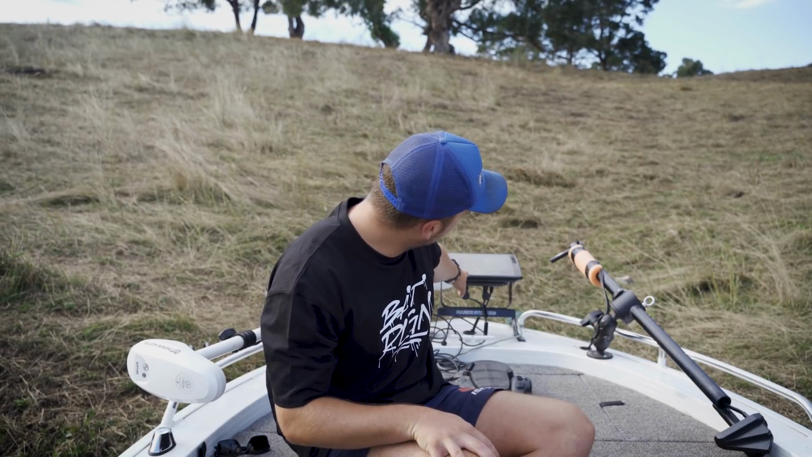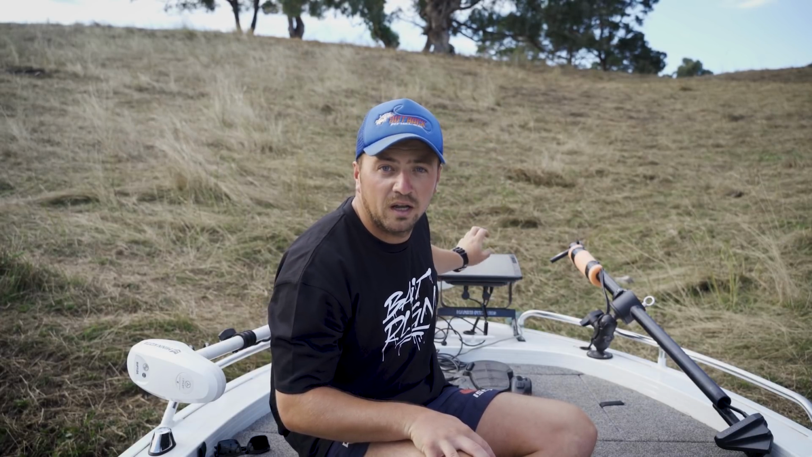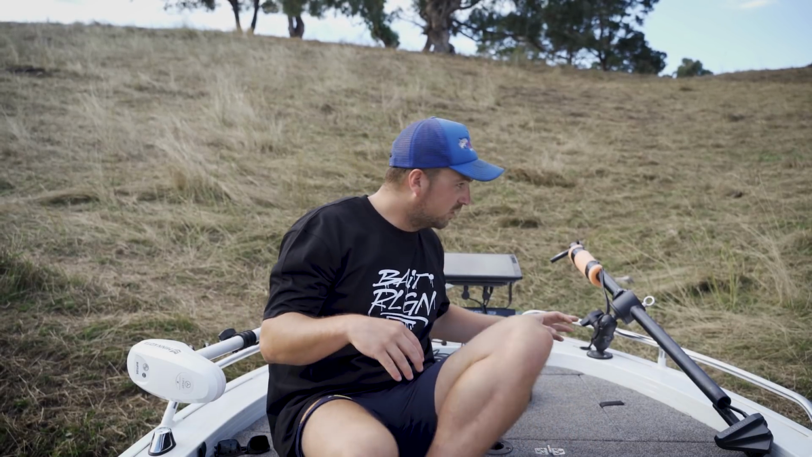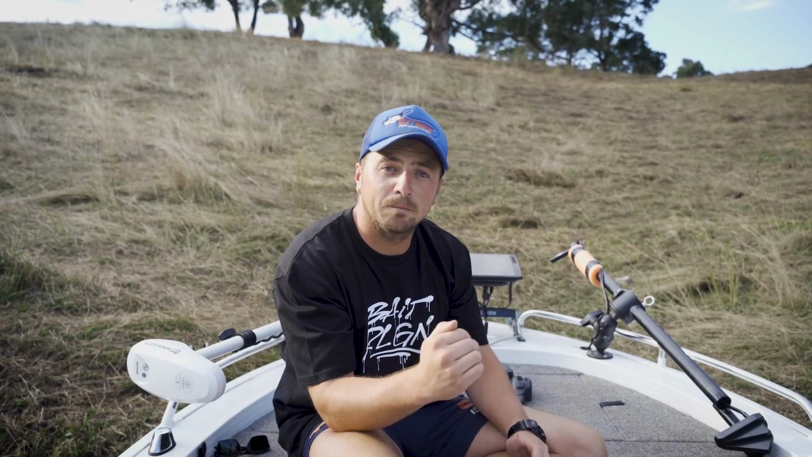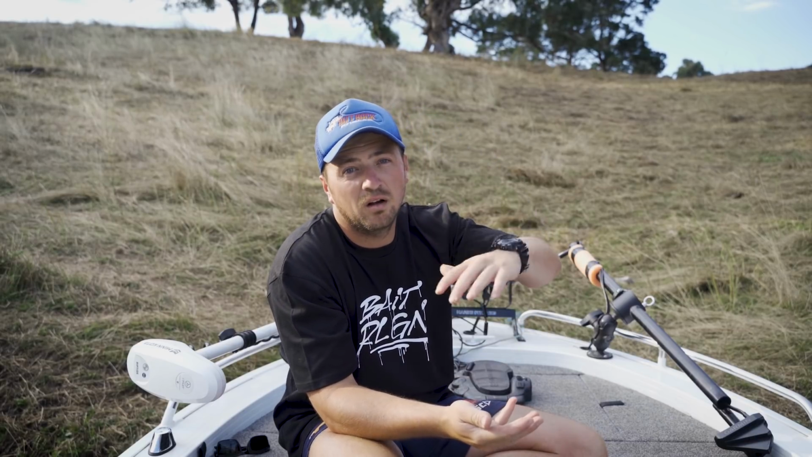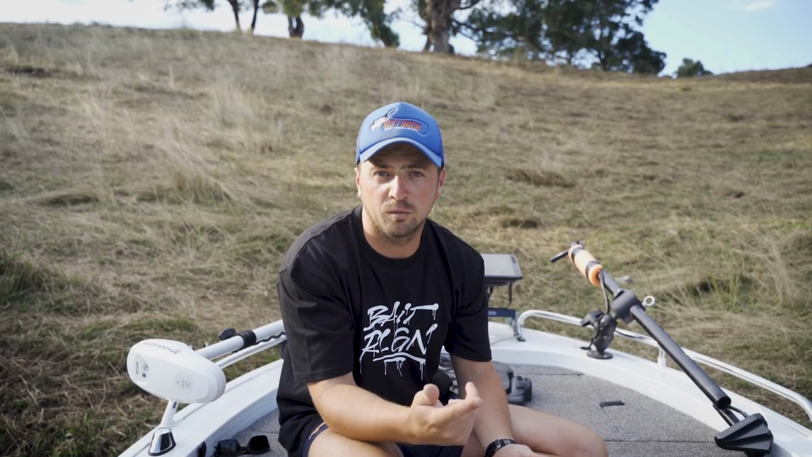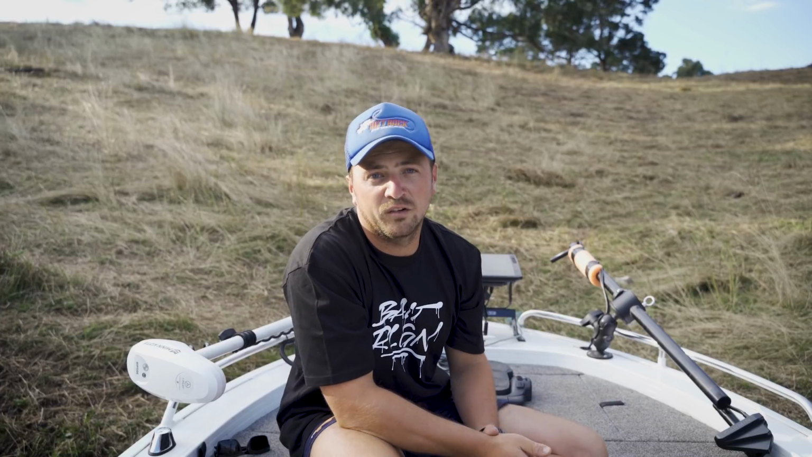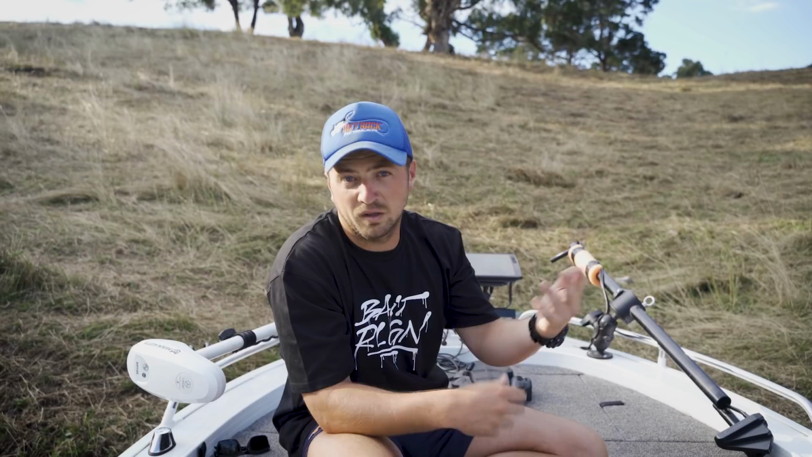My mounting bracket for my 12-inch Garmin up the front is a Marine Dynamics. Basically, you don't need to have it. I could have put that straight onto the hull of the boat, but you want to get that sounder a little bit elevated. The closer the screen is to your eyes, the better you're going to be able to interpret the sounder. So get it up a little bit. That only brings it up about 100, 150 mil, that Marine Dynamics mount, but it's better than not having it.